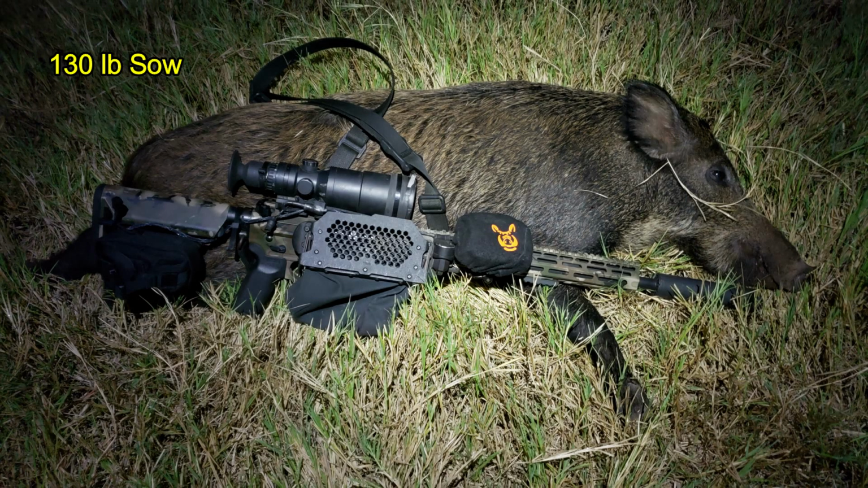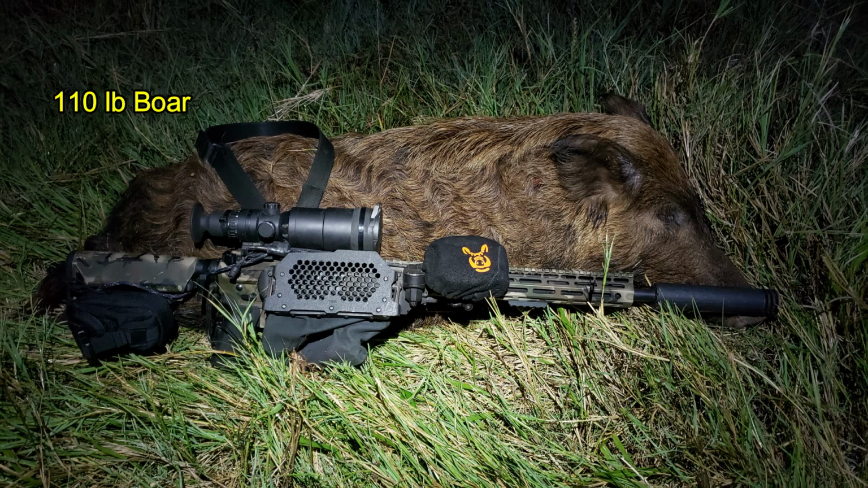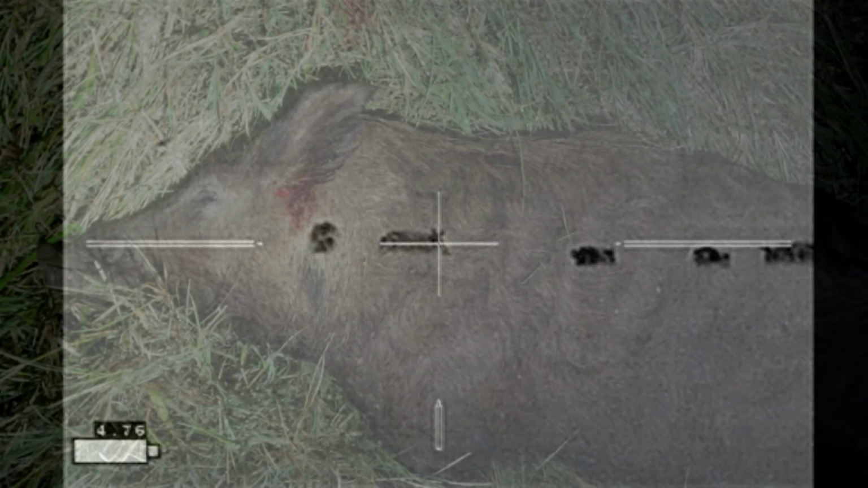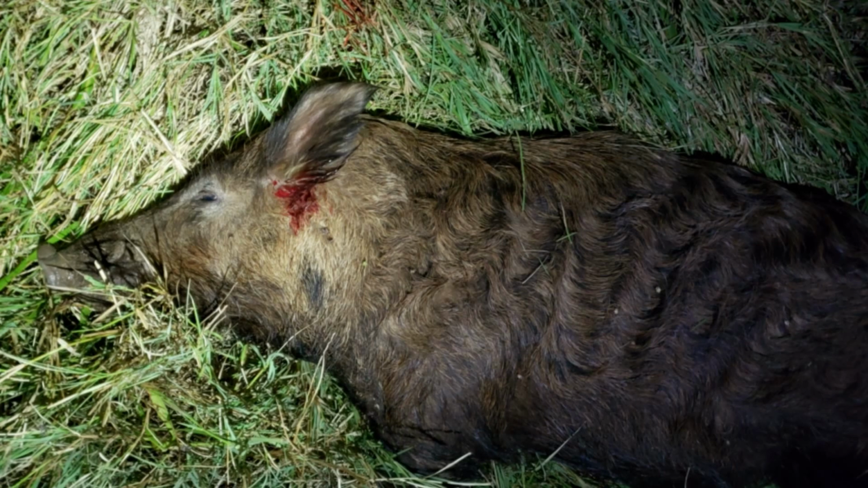So I came away with a 130-pound sow and a 110-pound boar. Now he was a slow-moving target at the time, and I caught him on the turn, lined up for a nice headshot, and as can be seen on the exit side, right where I wanted it.